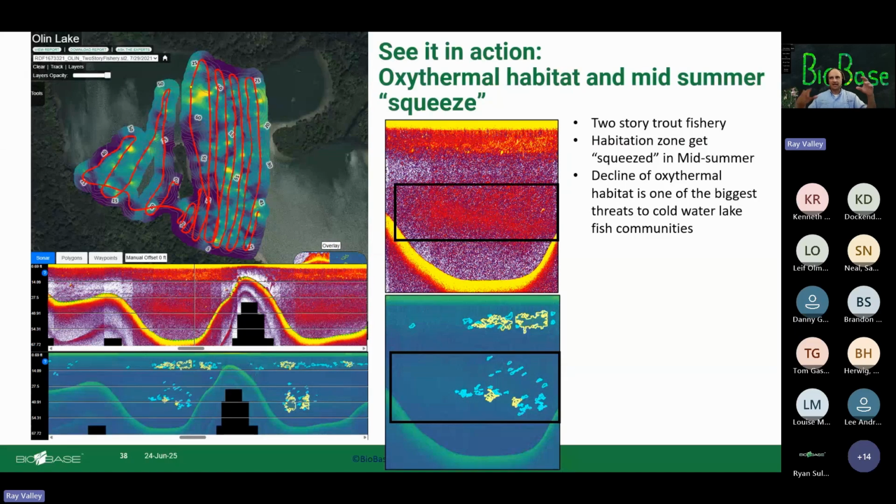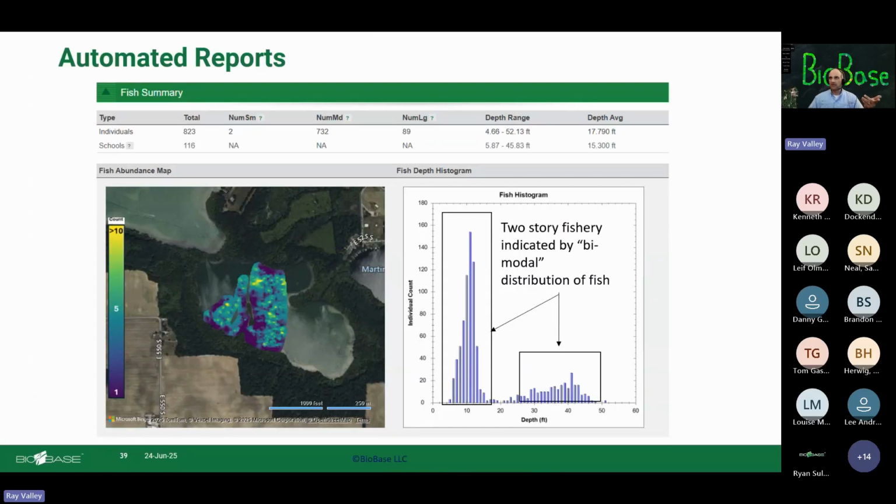And you could see, kind of in real time, these fish getting squeezed. So that's pretty cool stuff. I'm excited to see how that develops. Same with this automated report we talked about, these clear bimodal distributions, in this case this two-story fishery.